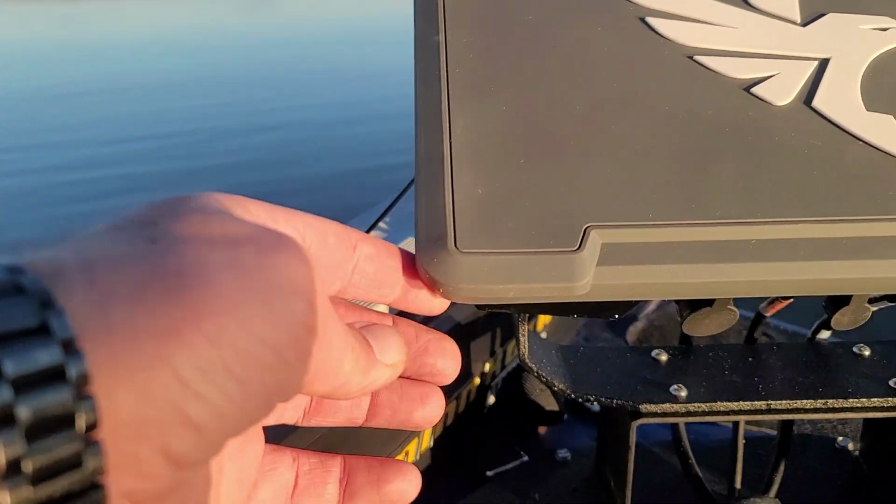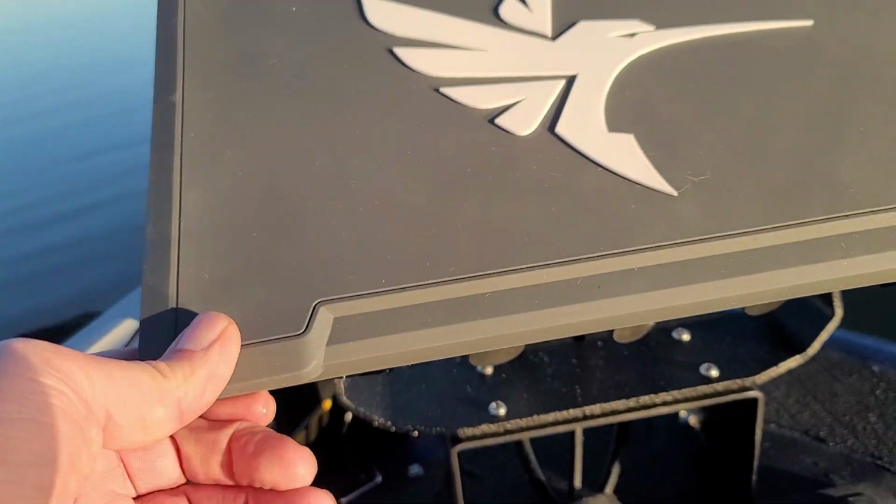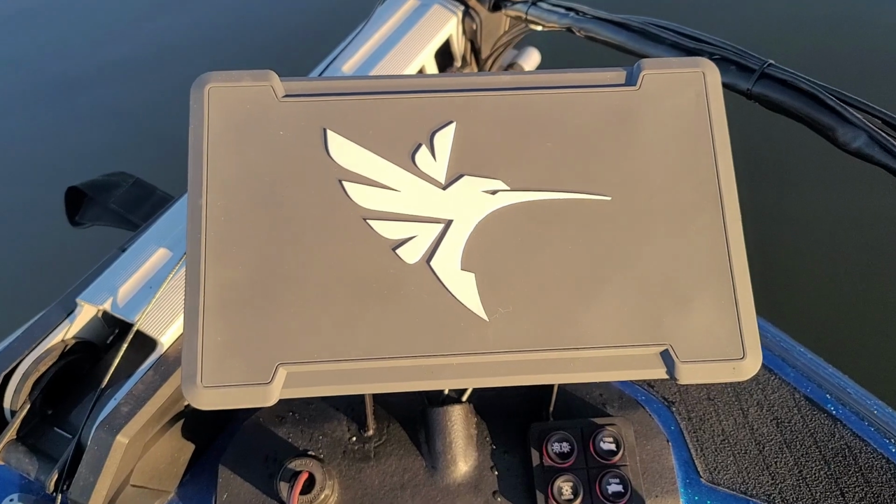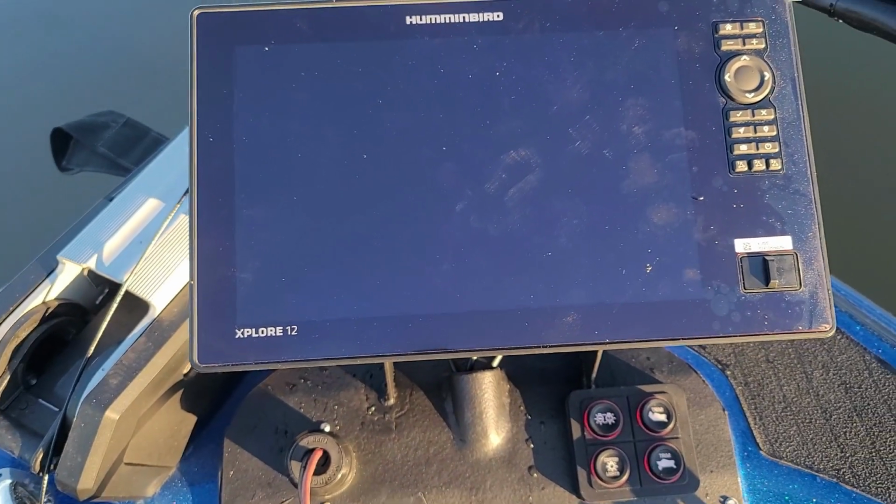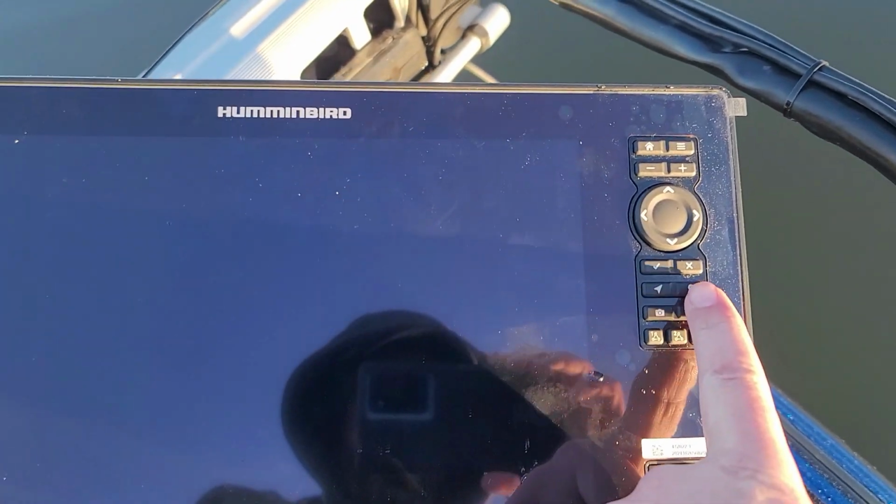It is pretty thin, so it only clips to the top here, so I would not recommend just leaving it on trailering and or just flying around the lake unless you put a strap around it or whatnot. So we'll pop this off. There it is, a little dirty. That's after install here. We'll fire it up.